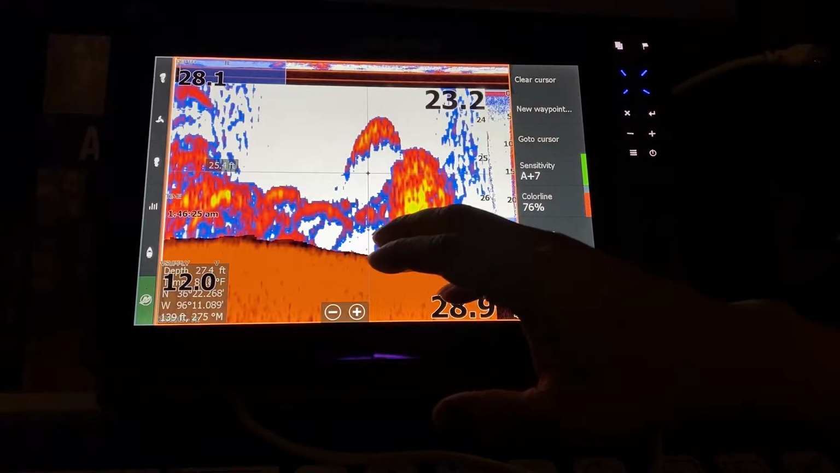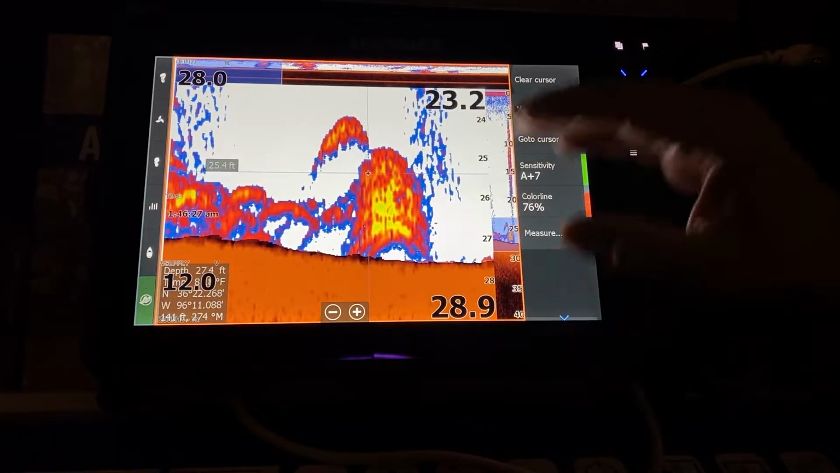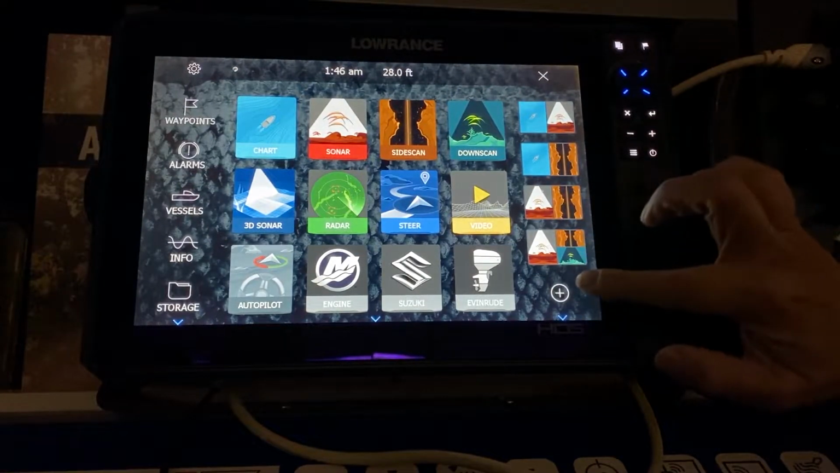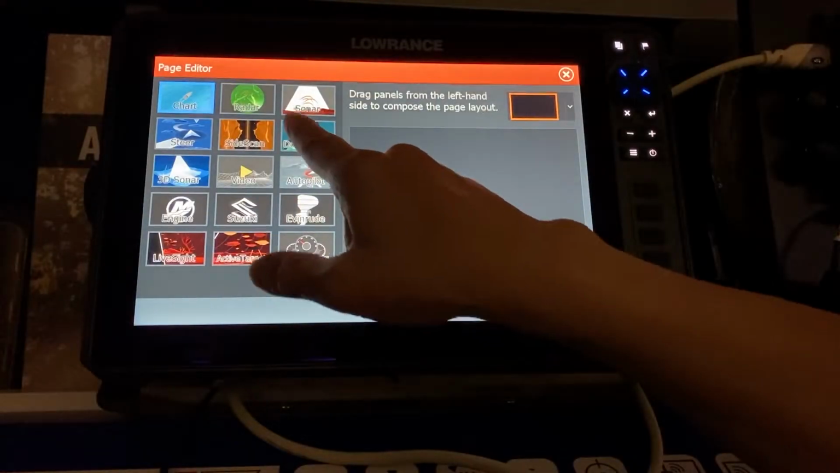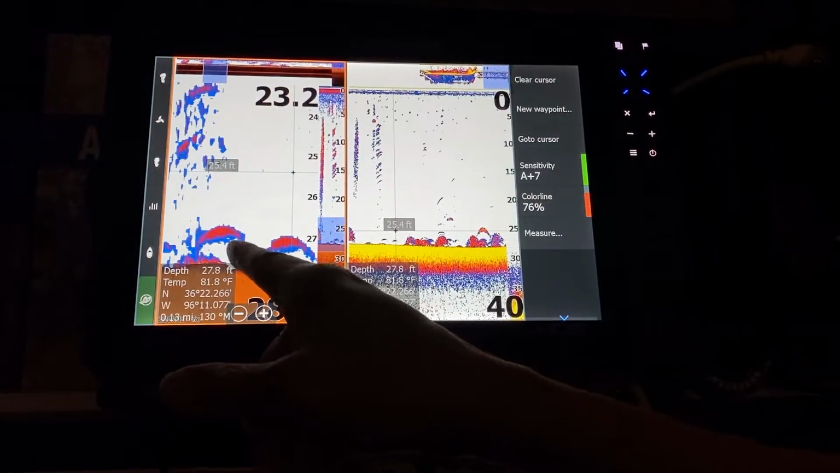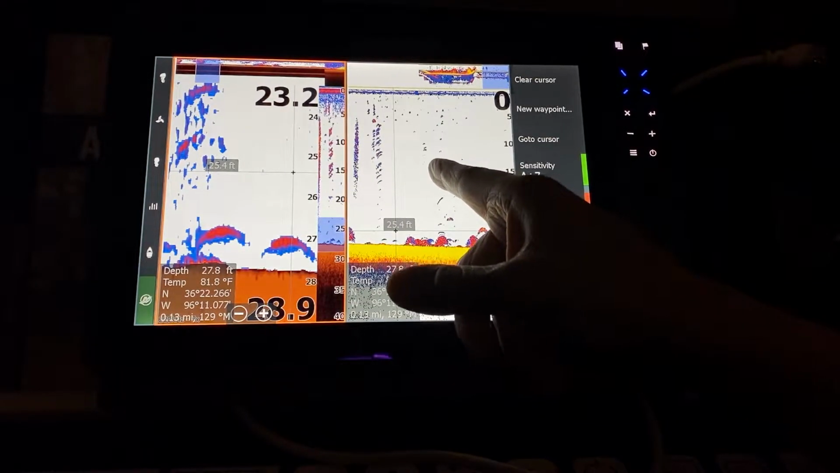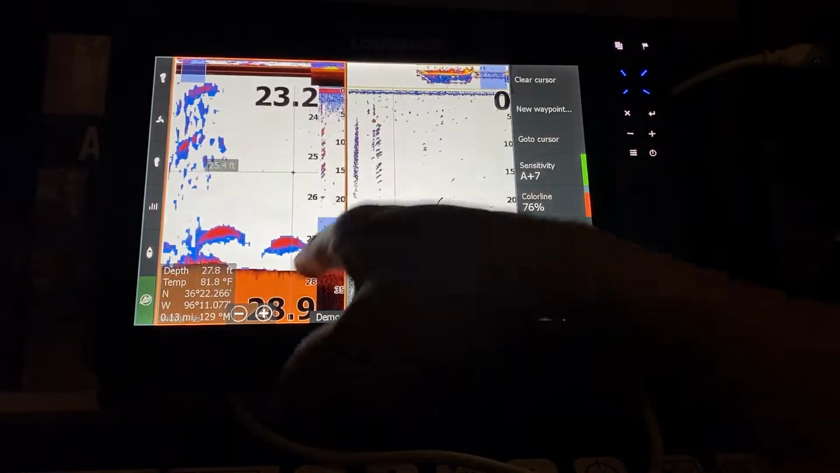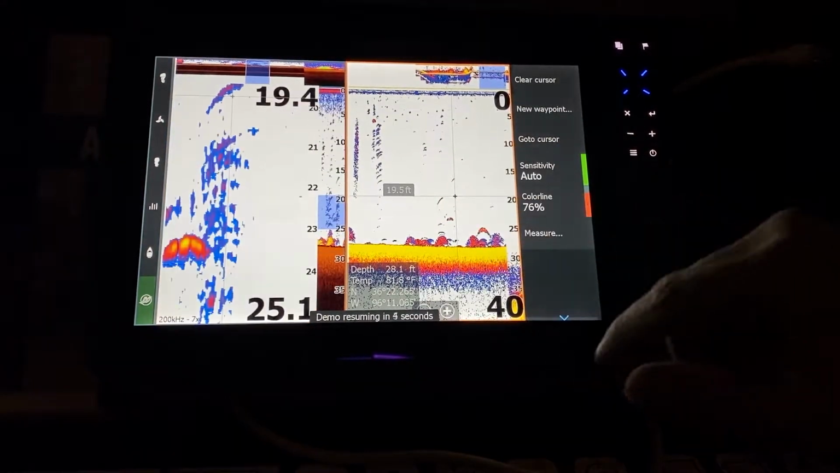Now, let's use another feature on this that no flasher in the world has. We are going to create a page right here, and we're going to go fishfinder with fishfinder because the one screen is zoomed in like crazy and the other one is a non-zoomed, wider cone. So this screen's been programmed. Now we touch this screen.